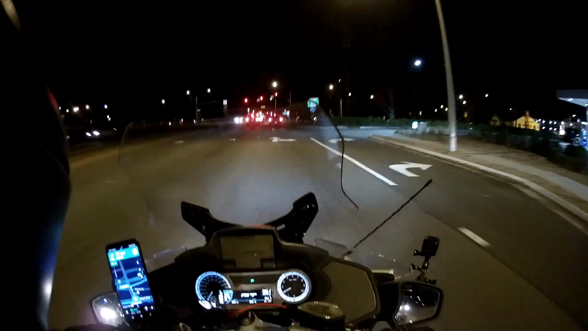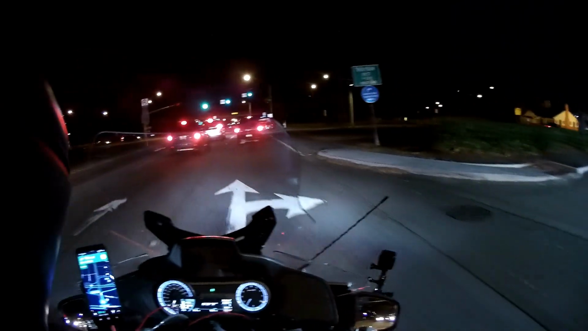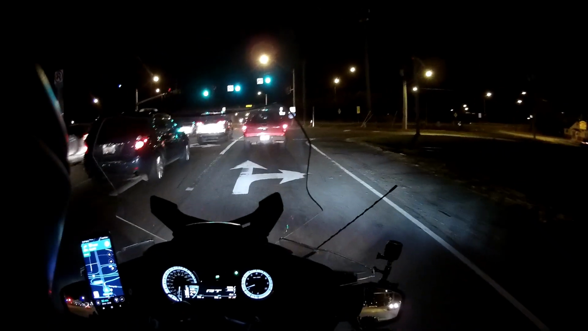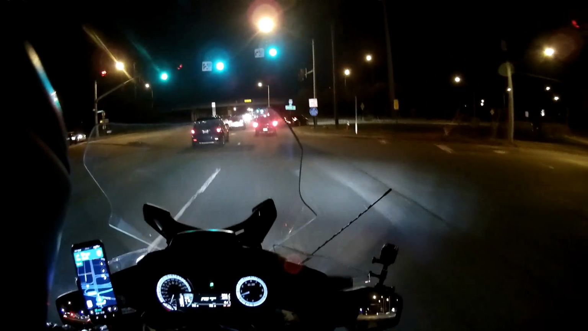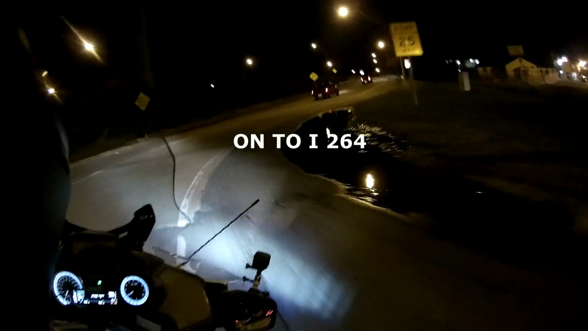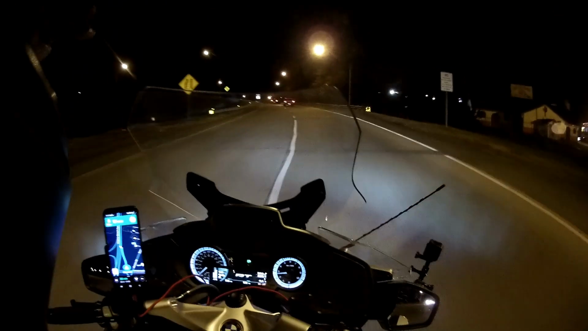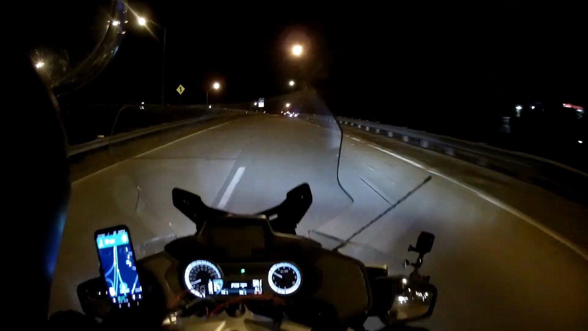And as you can see, I'm using the GPS to navigate to go home. I've done this route many times, but the first part of this always confuses me a little bit. So I'm using my phone's GPS to navigate to 264. Once I'm on 264, I don't really need GPS, although there is another turn that turns on to 64 that I sometimes miss, so I'll just keep the GPS running.